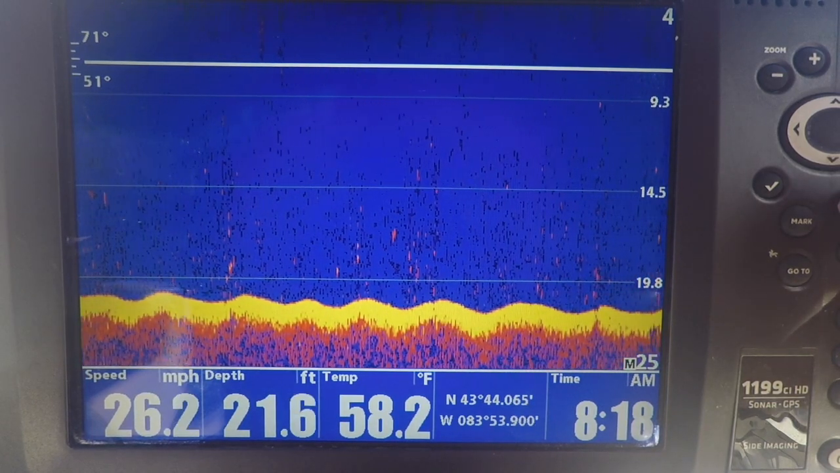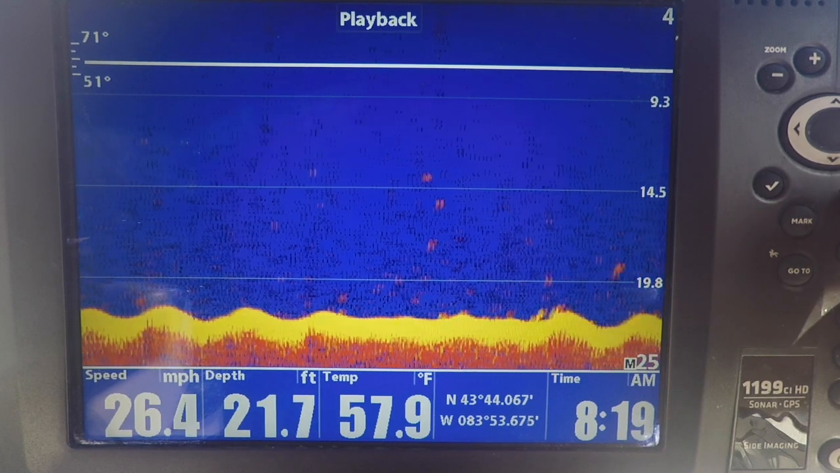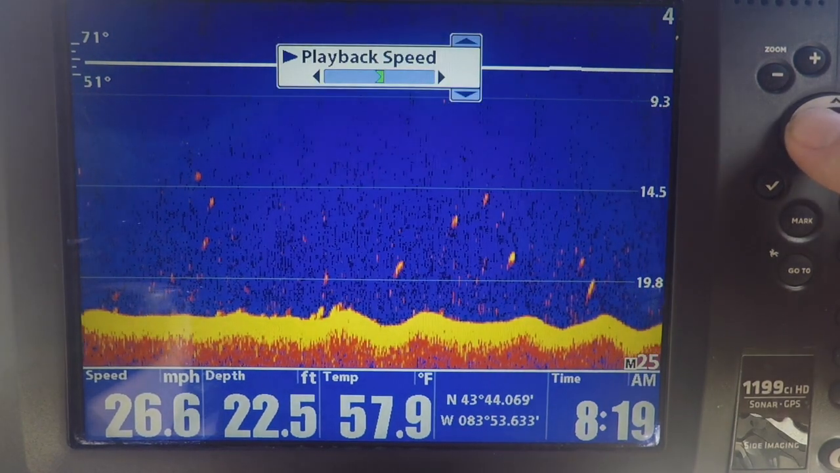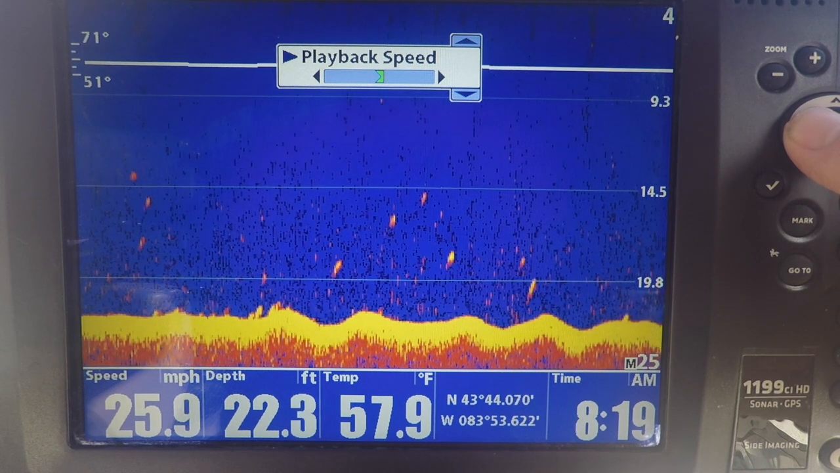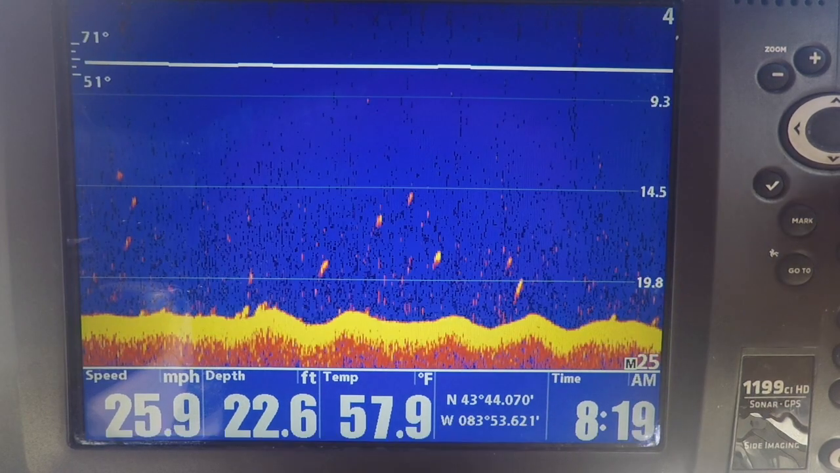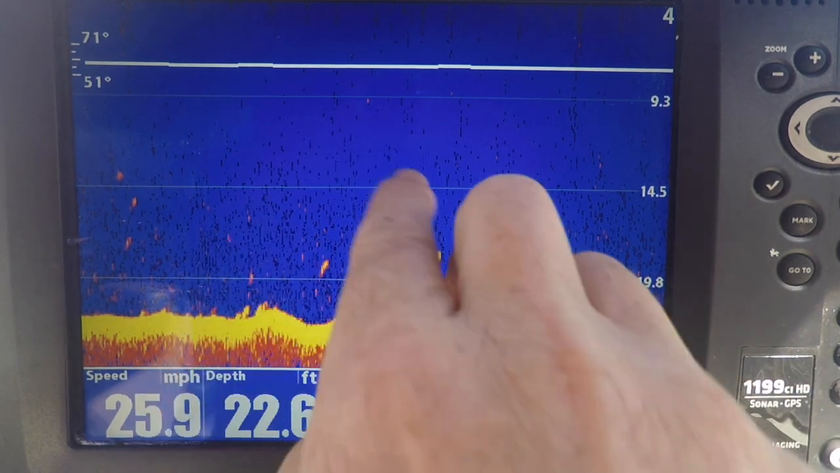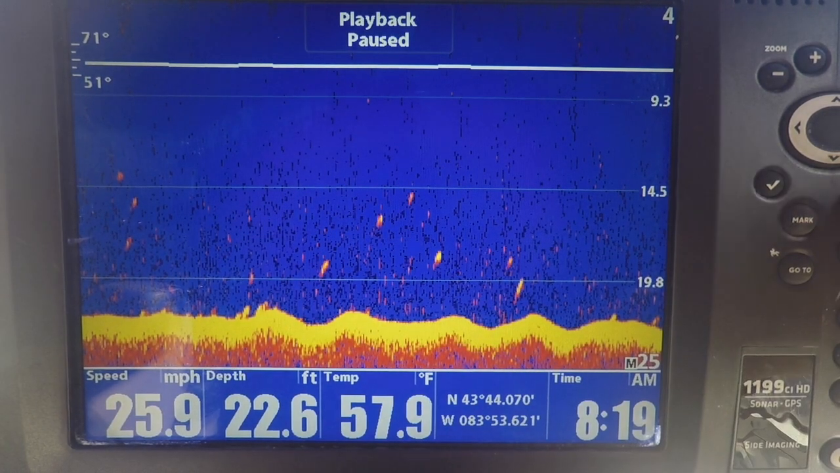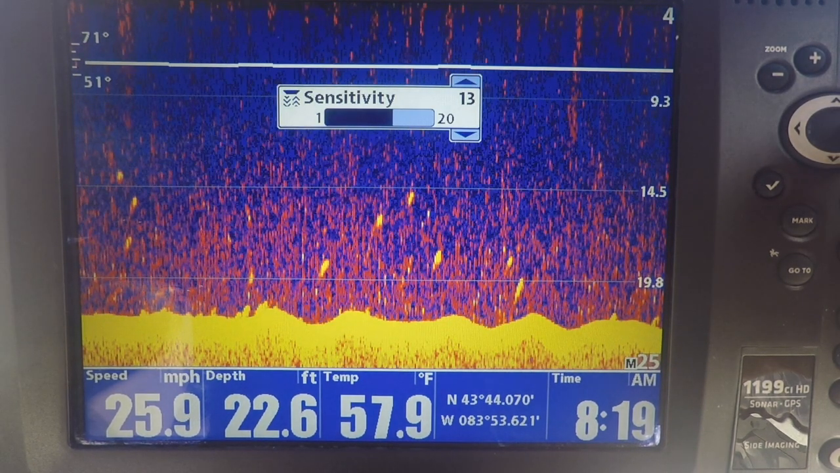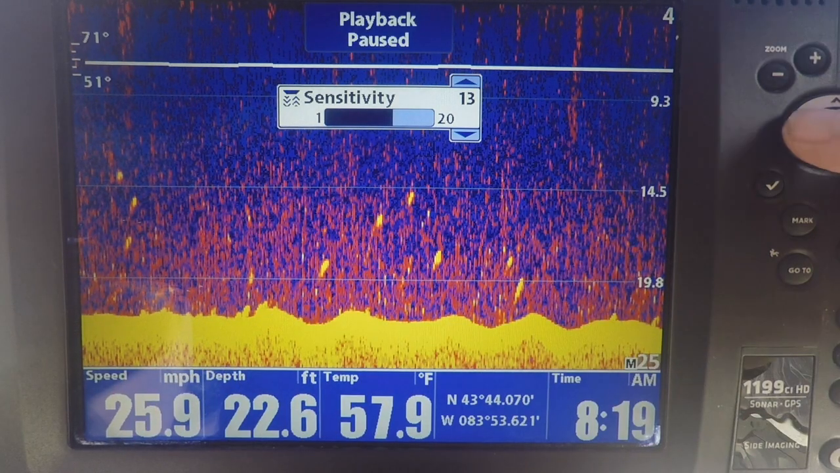Still just cruising along, watching. Now right there you can see that looks much different. I'll go ahead and pause it there. Now right there you can see those blobs. You're not going to get an arch because we're going so fast that the arch just gets compressed into this blob. With sensitivity, you can really make it stand out, and now you can tell what the difference between clutter and fish.